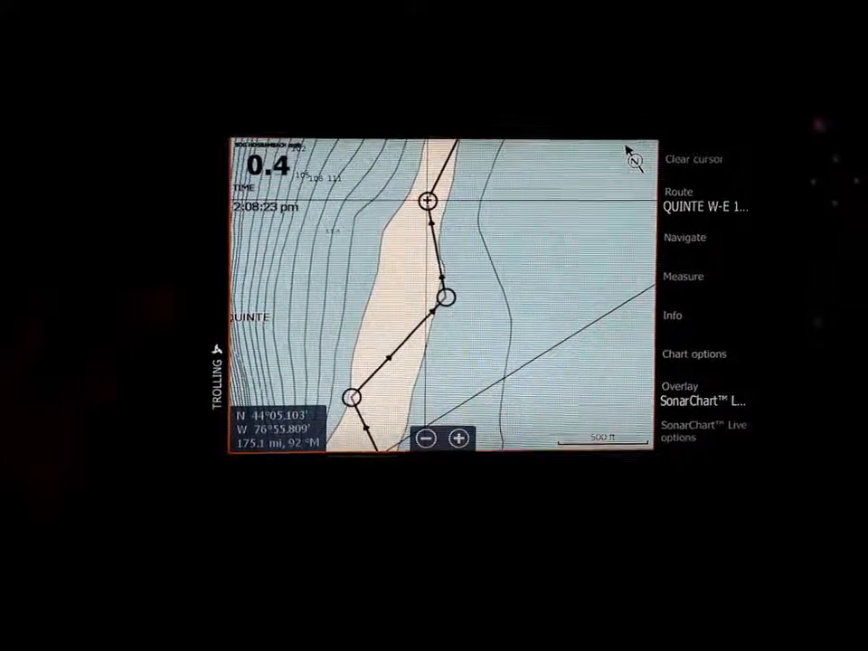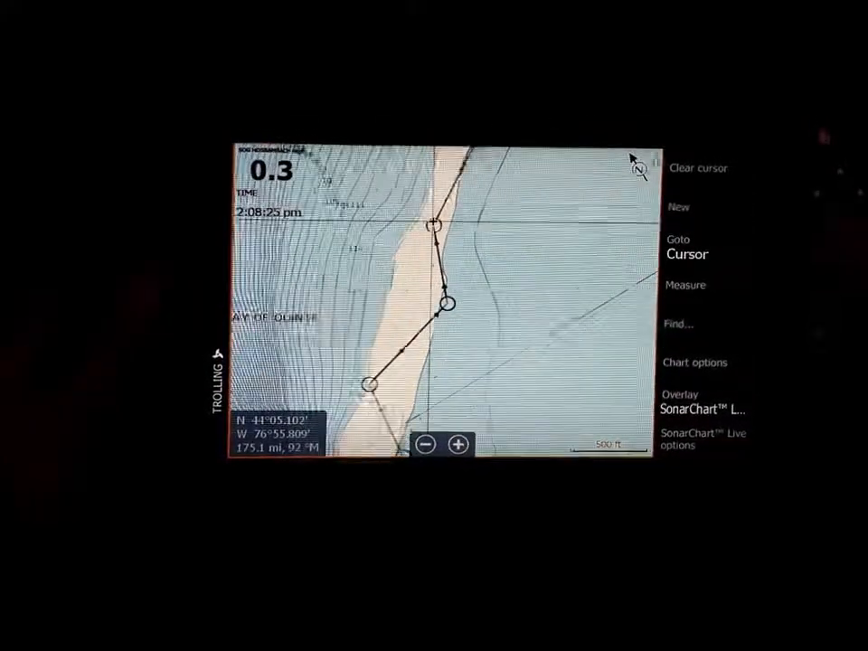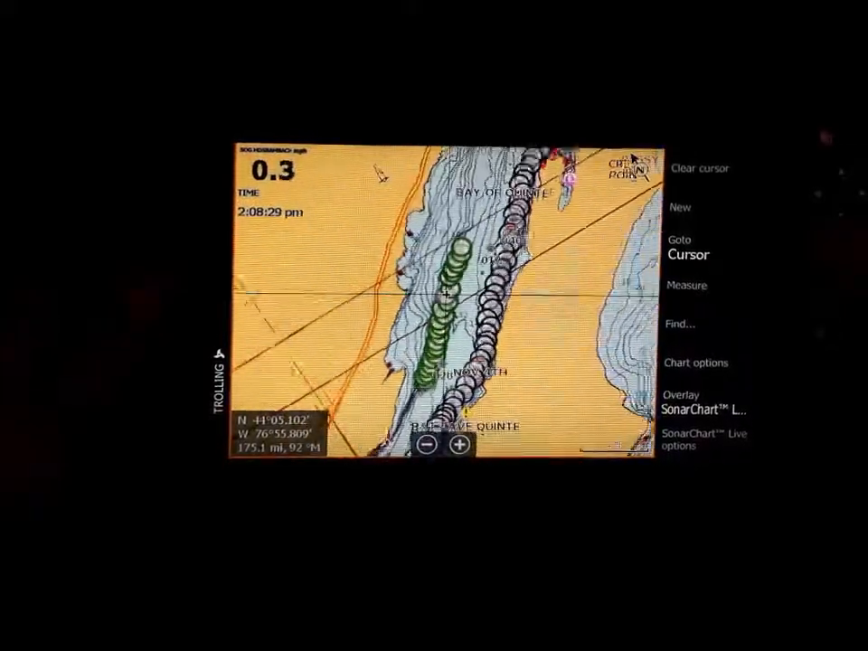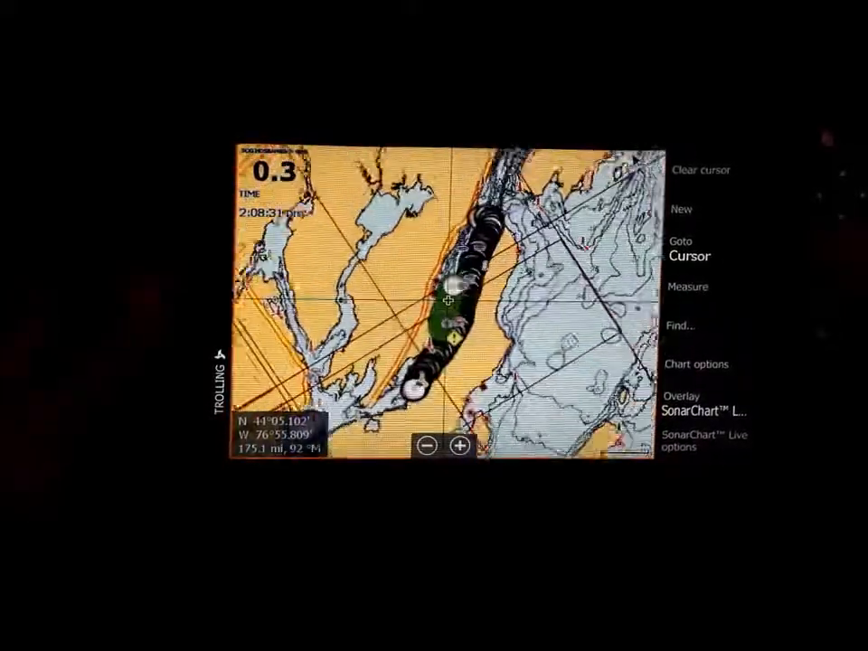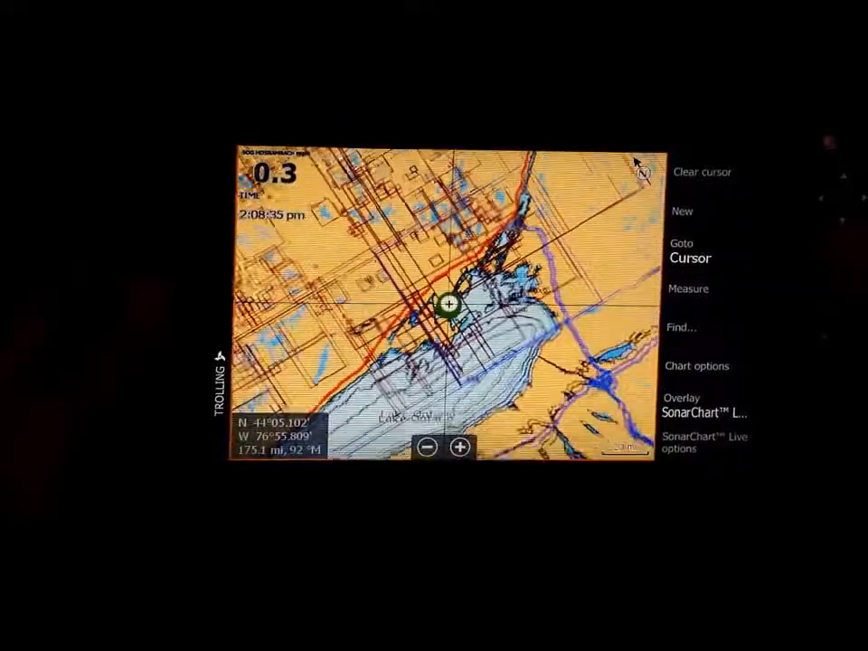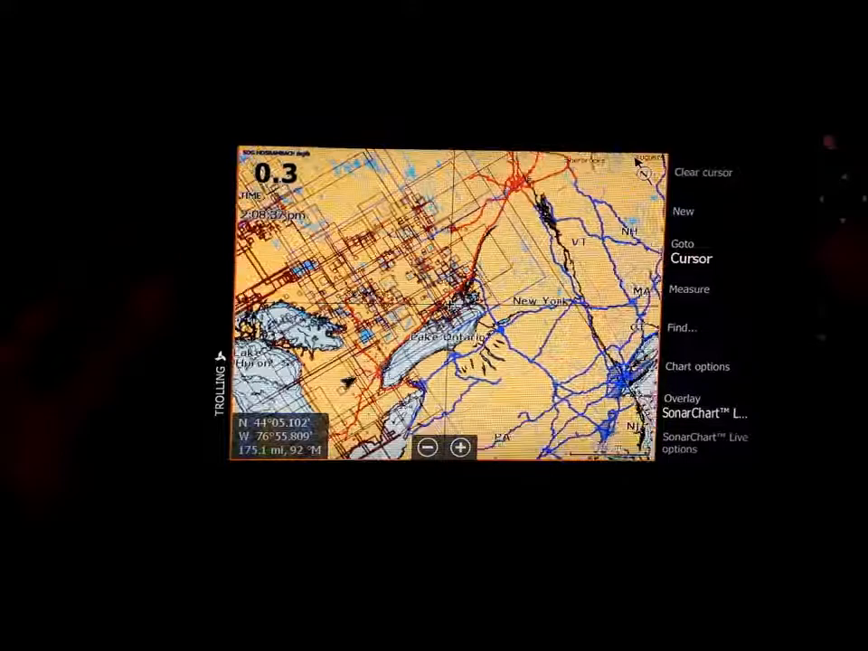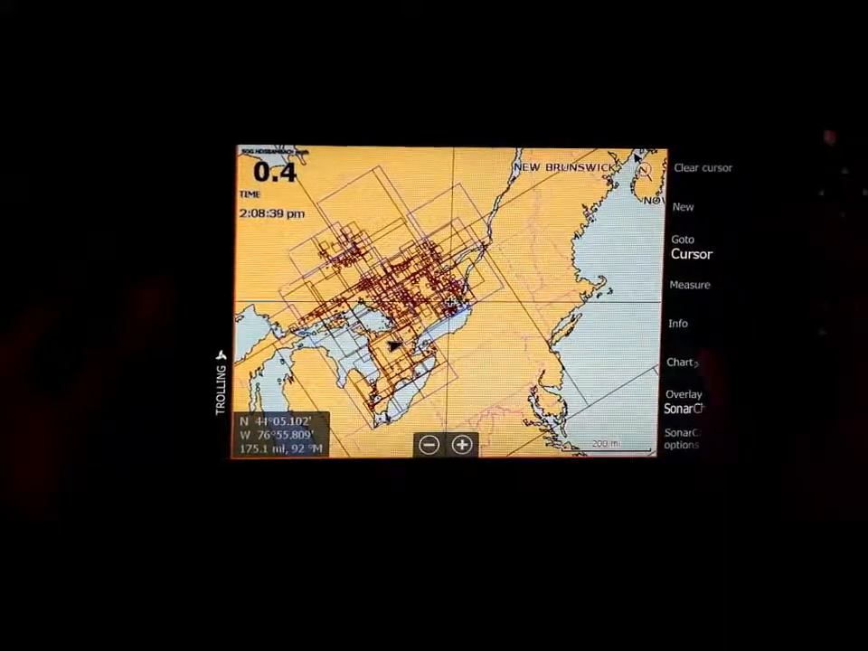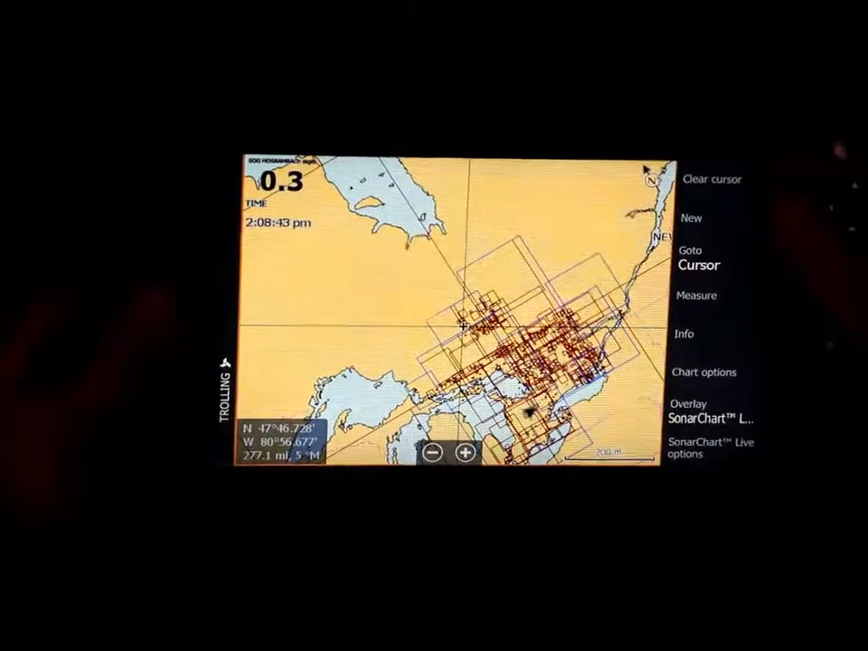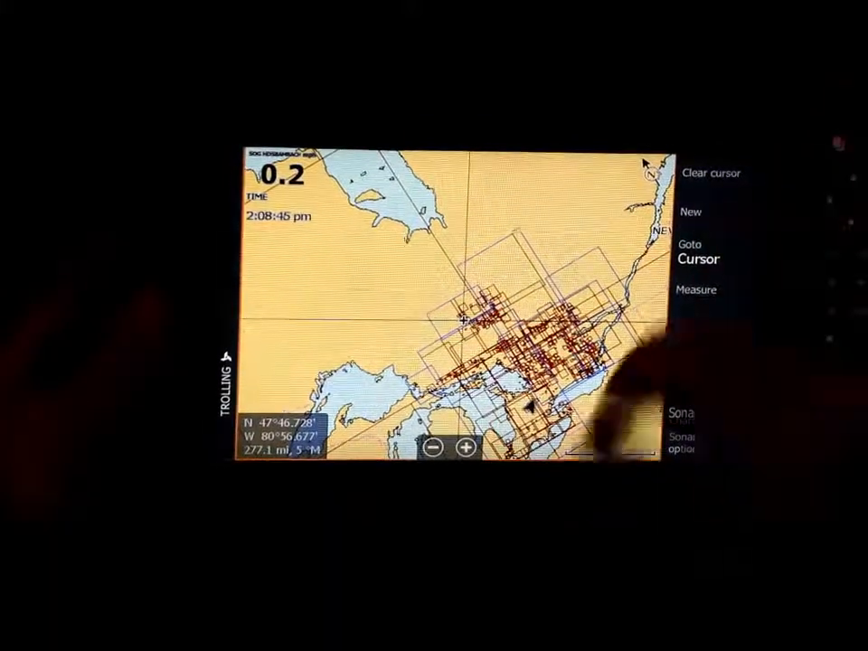The lake that I'm going to show you isn't actually mapped on Navionics. So I've done sonar charts live, but I was having issues with that this year. But typically, when I go to this lake, it's a lake where we do a lot of casting along the shoreline, usually for northern pike and whatnot.